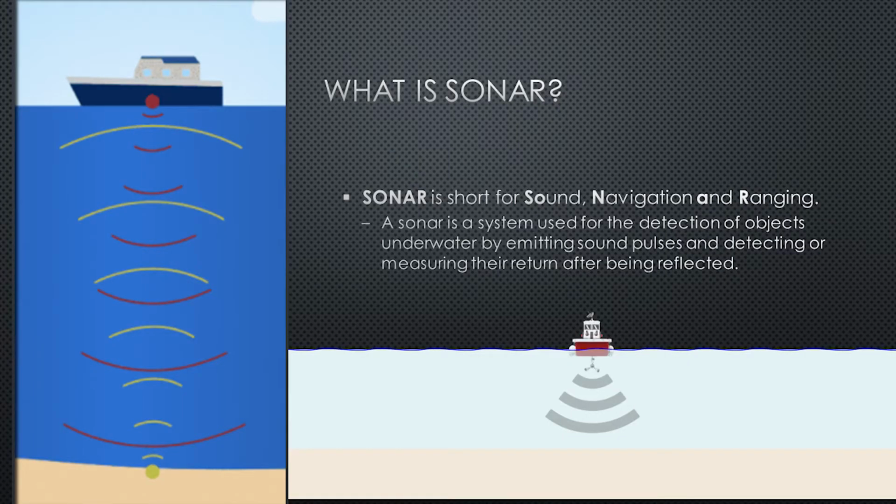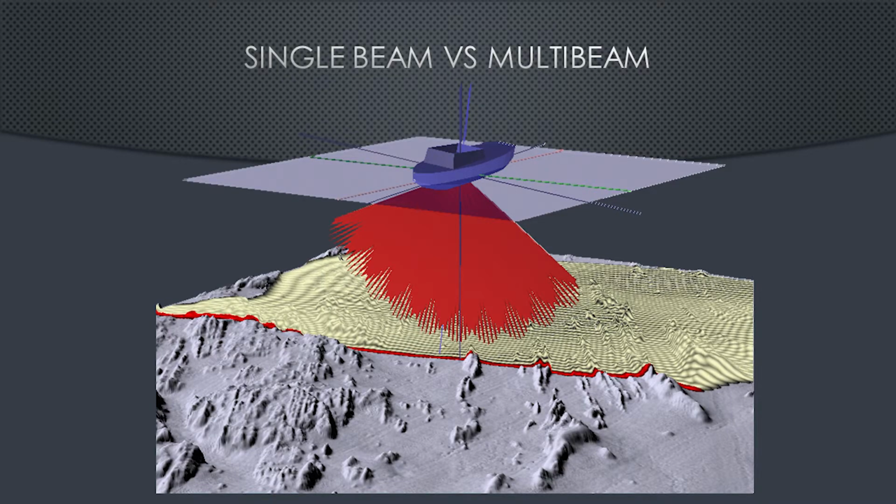A single beam system looks directly below the boat at nadir. You're only picking up 1 point per ping, still pinging pretty quickly, maybe up to 50 times a second. With a multi-beam system, the system I'm going to be talking about today, we have 1,024 points sending out and collecting data with each ping, again pinging up to 50 times a second. So a pretty dramatic difference between the two.